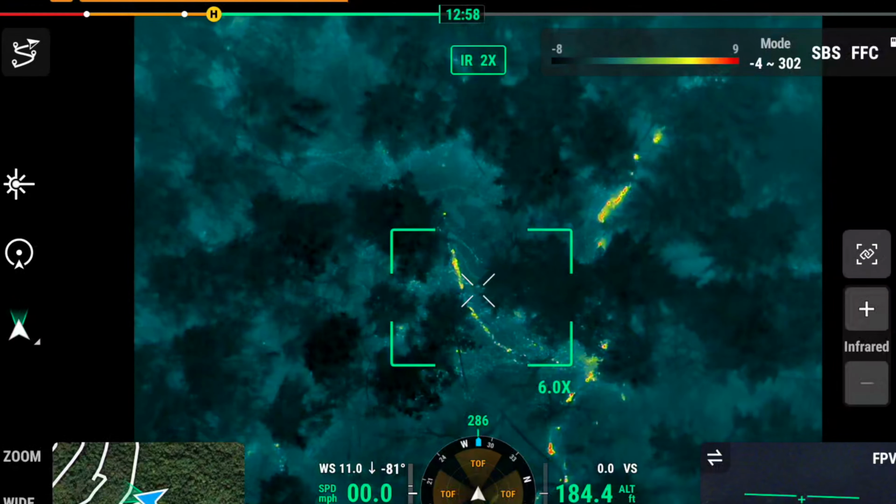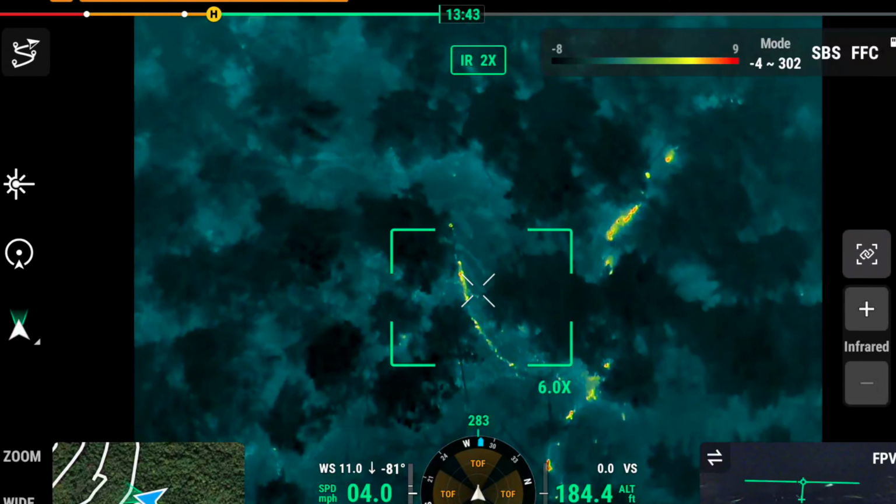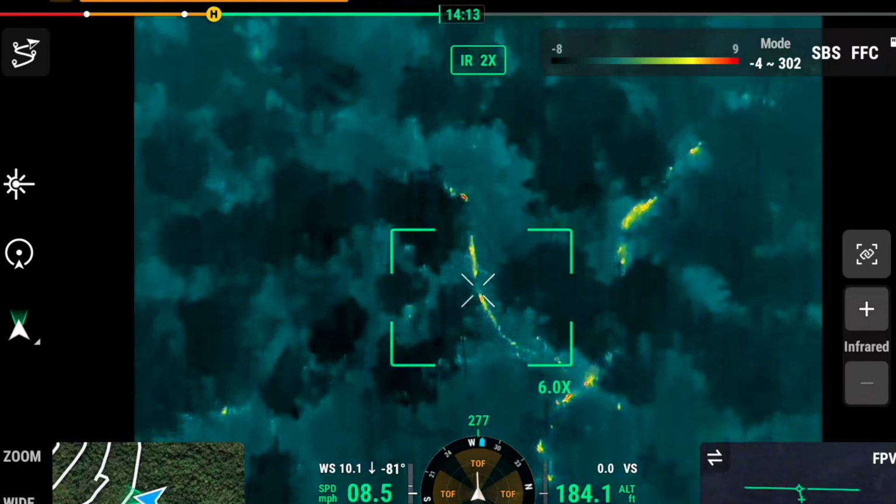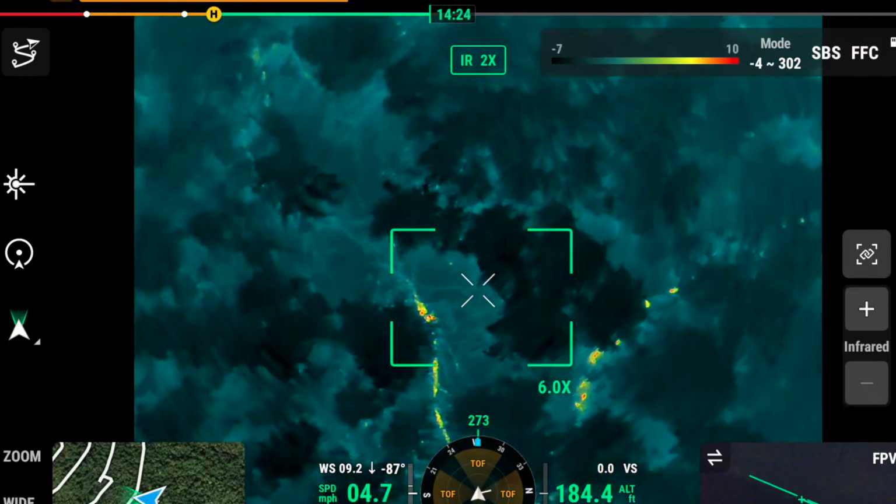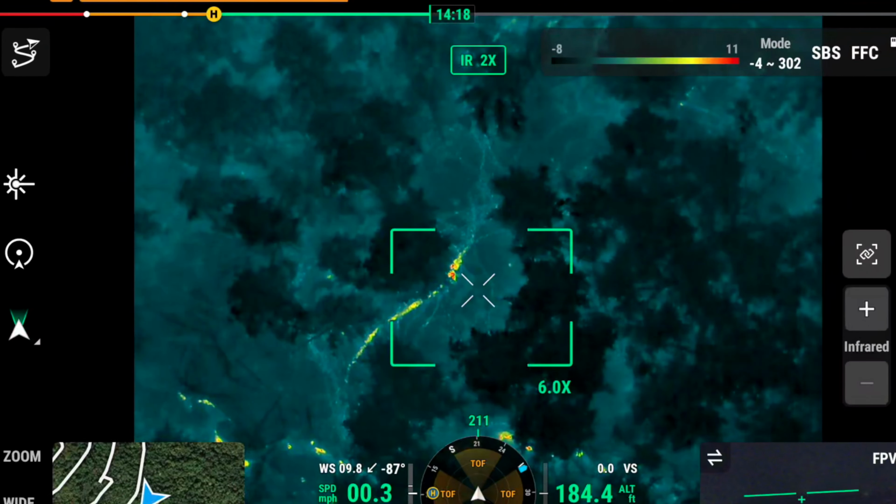It's 100% them. Yeah, it was tricky at first with the snow, but they are. See, they're right here. They're together. But I've taken the light off them because I was freaking them out with the light.